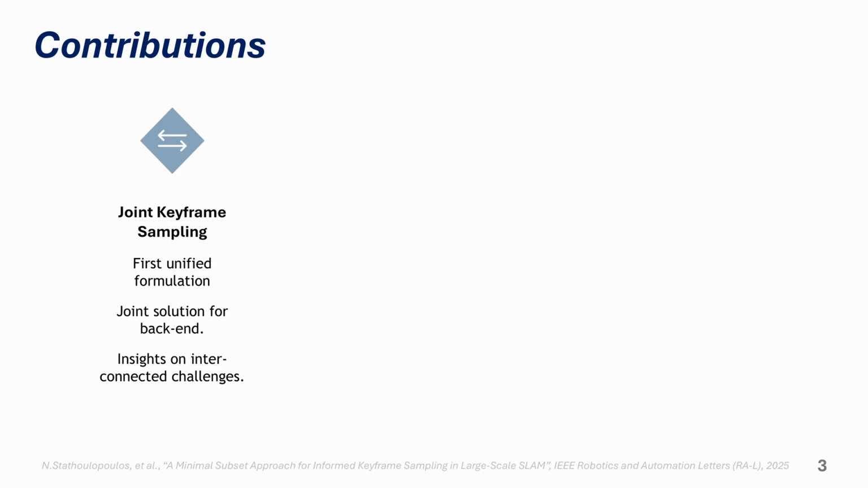Based on the aforementioned, the main contributions of this article can be summarized as follows. To the best of our knowledge, this is the first paper to propose the joint keyframe sampling problem, which we establish as a unified formulation that connects place recognition, loop closure detection, and their downstream impact on pose graph optimization. By framing these components as a coupled problem, we highlight their mutual dependencies and reveal key theoretical and practical challenges that have been largely overlooked in existing literature.